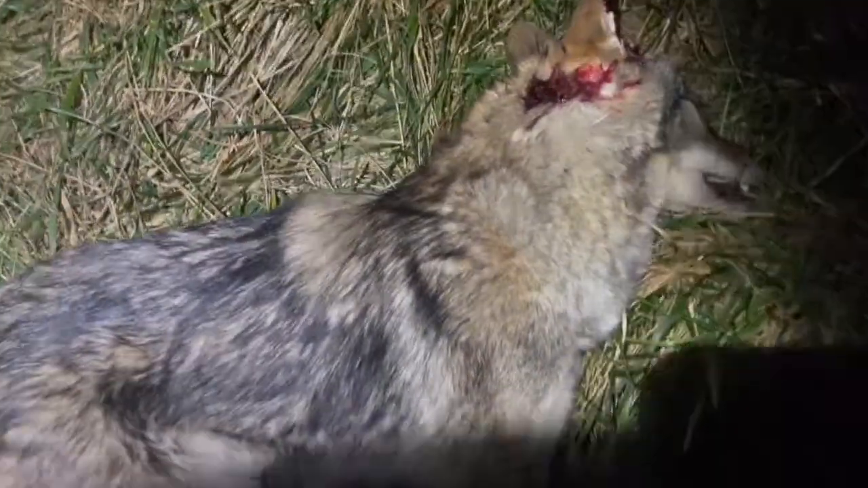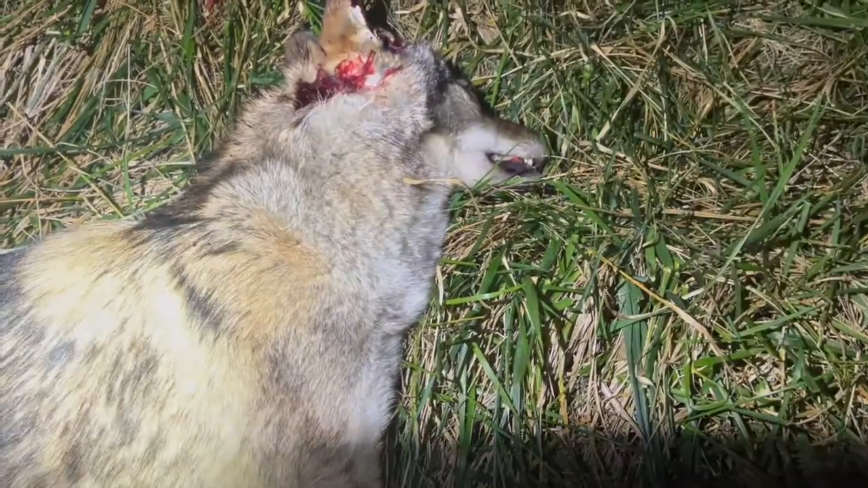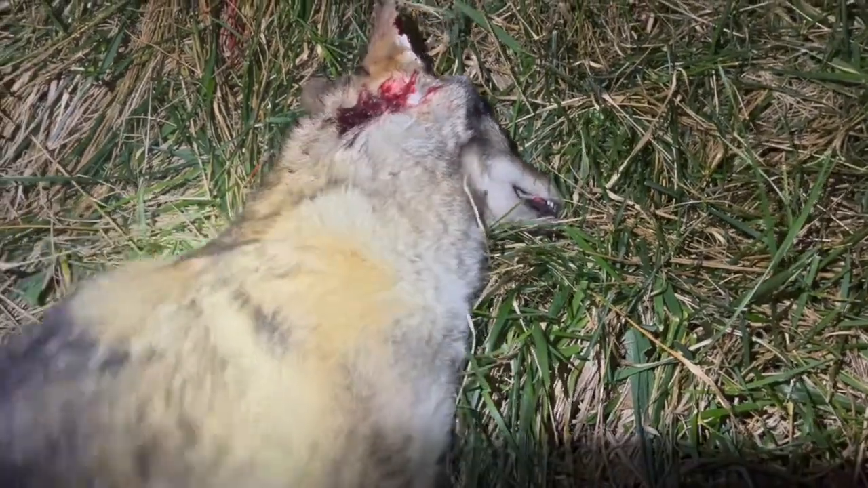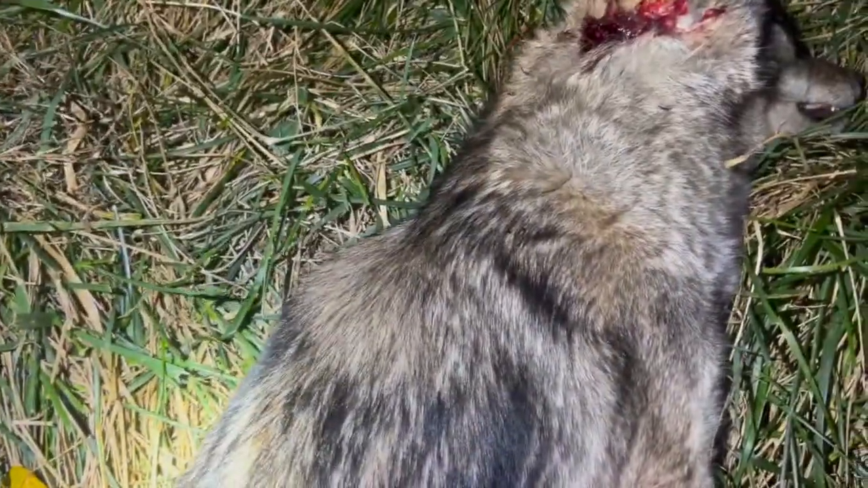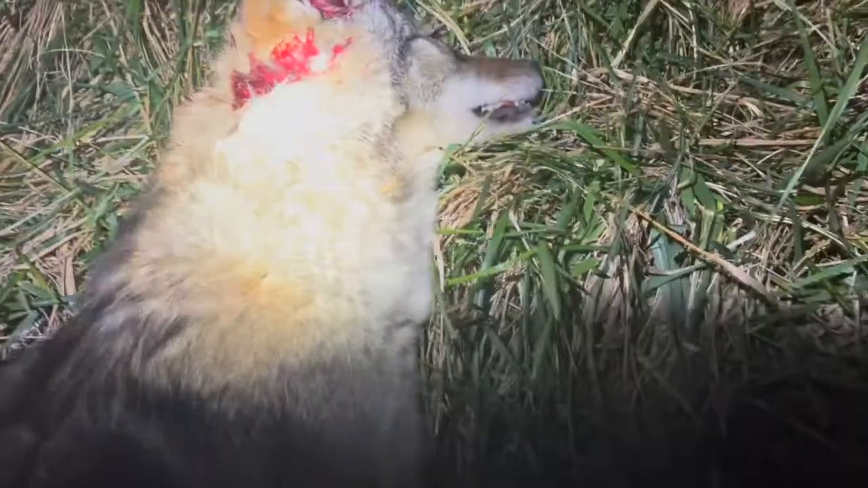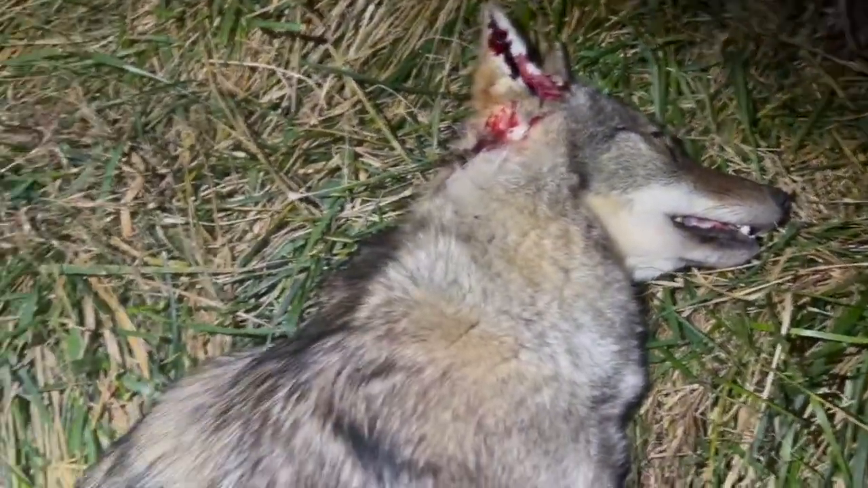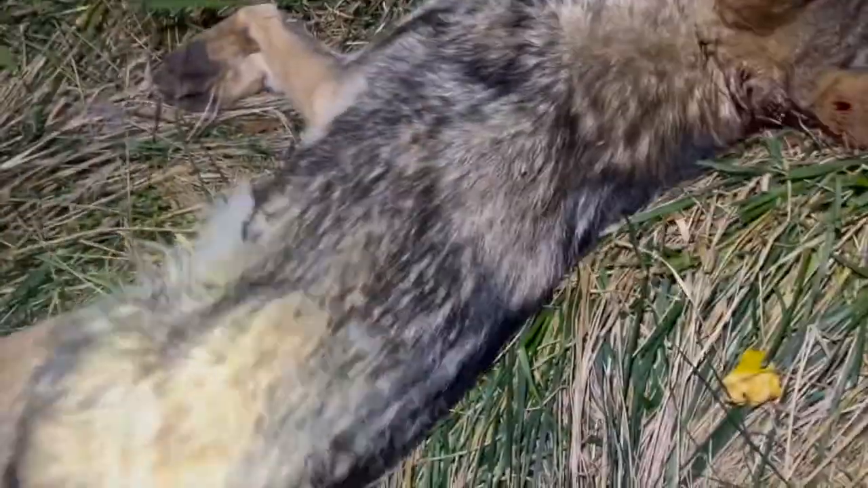But God, dog, you want to talk about a pretty dog, though. You want to look at how much black she's got in her. I mean, just beautiful. It's a male, too. What a beautiful dog. I mean, look at that. Absolutely beautiful. That's a pretty fur right there, man. Got a bunch of black in him.